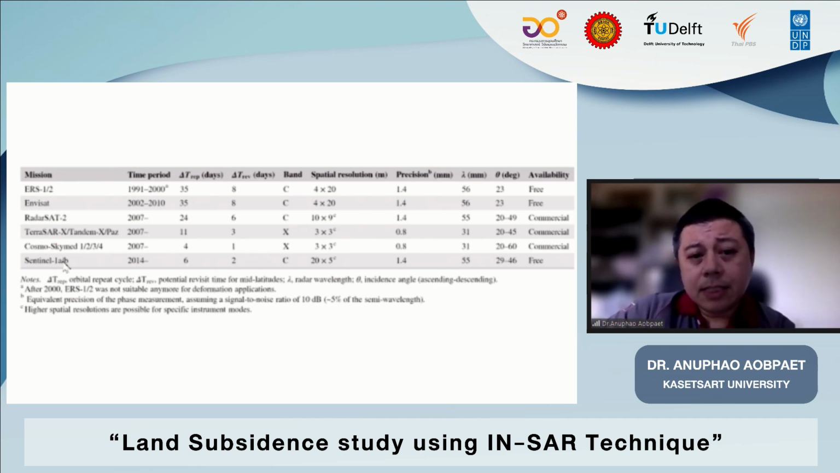With the Sentinel-1 satellite, today we are really lucky that we have a free-of-charge satellite to use for applications like studying land subsidence in our area, because we couldn't find any other scientific measurement to measure a very large coverage area like using the satellite.